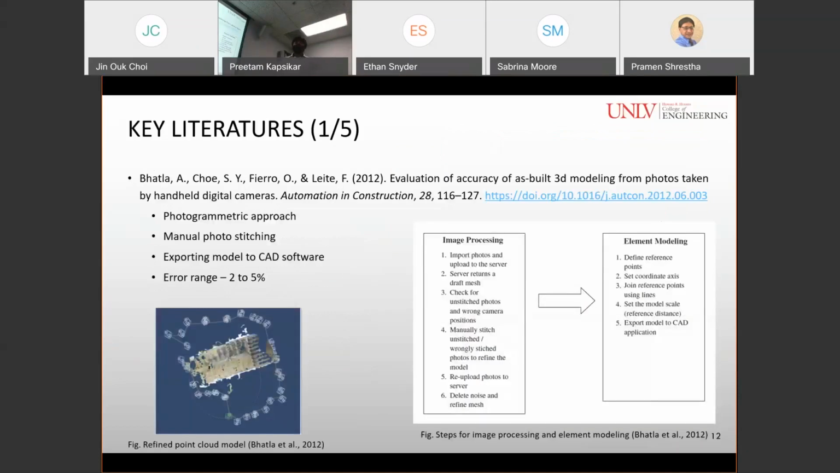evaluation of accuracy of as-built 3D modeling from photos taken by handheld digital camera. In this study, the authors followed the photogrammetric approach for developing point clouds. And in this process, the photos were stitched manually, which was a tiresome process. And afterwards, the model was exported to the CAD modeling software for further refinement of the models. However, this research was done in 2012, and due to no advancements in those days, the error range was about 2 to 5%.